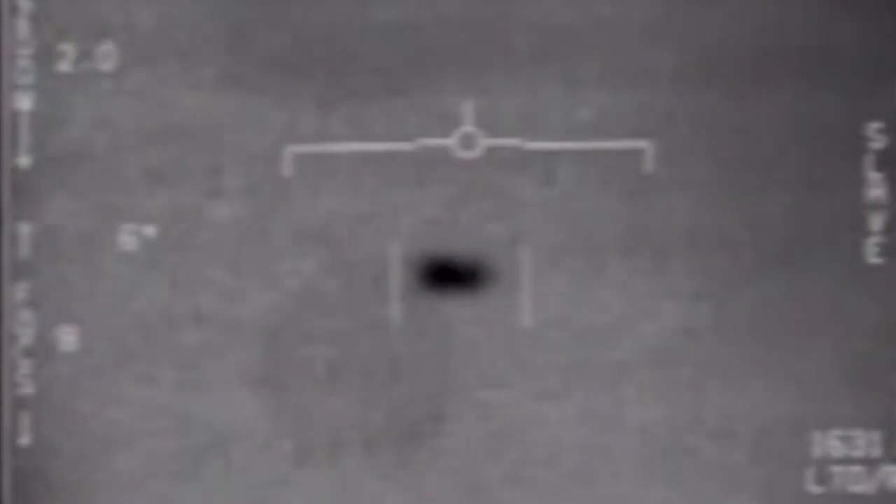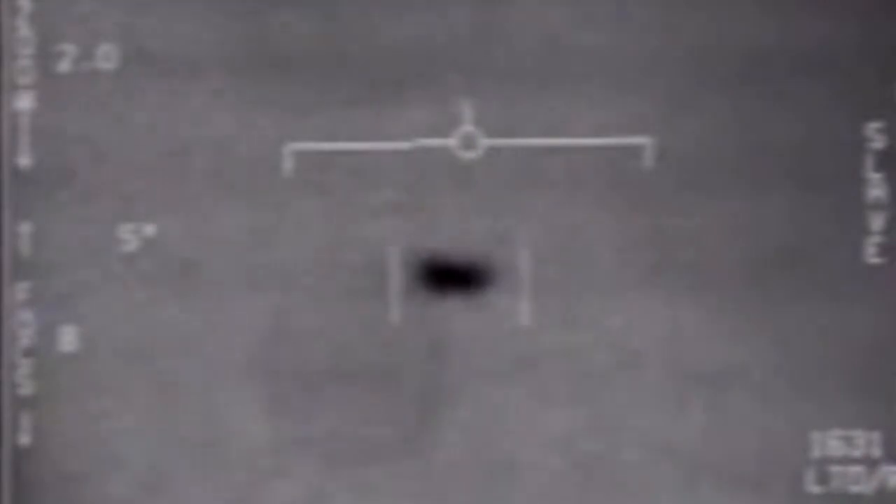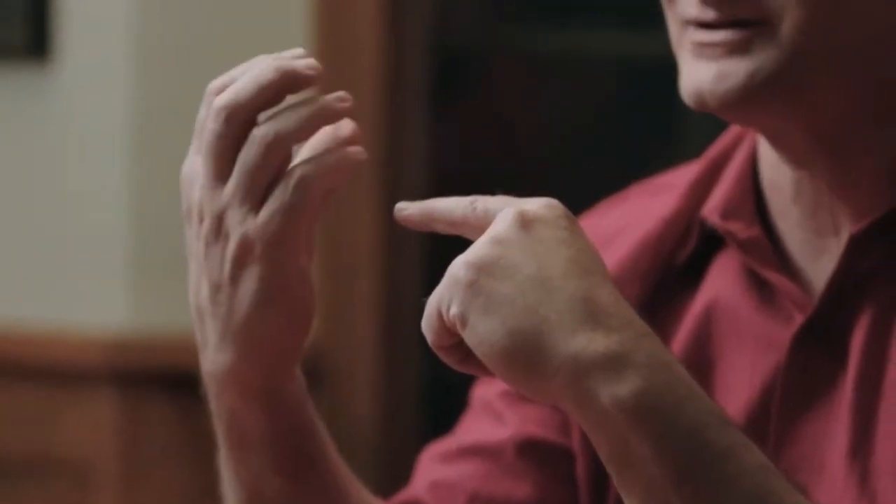Dude, I don't know about you, but I'm a little weirded out. It's not a helicopter. It doesn't have rotor wash. There's no propulsion. There's no wings. It rapidly accelerates and disappears.